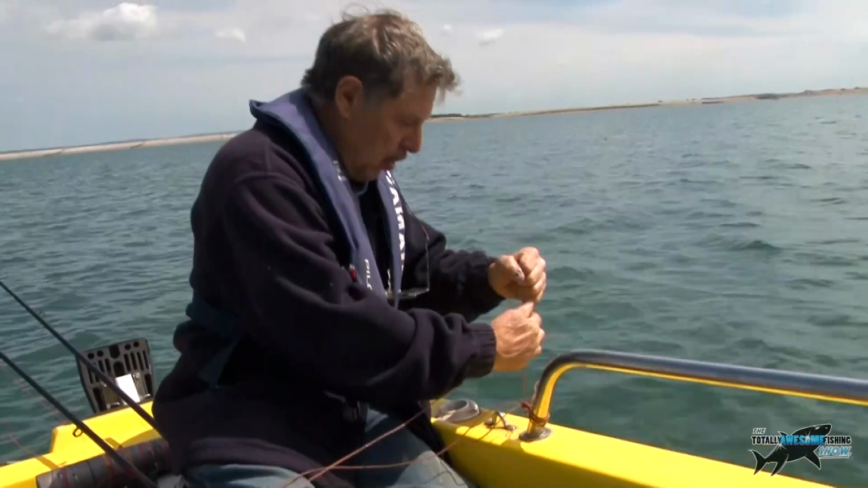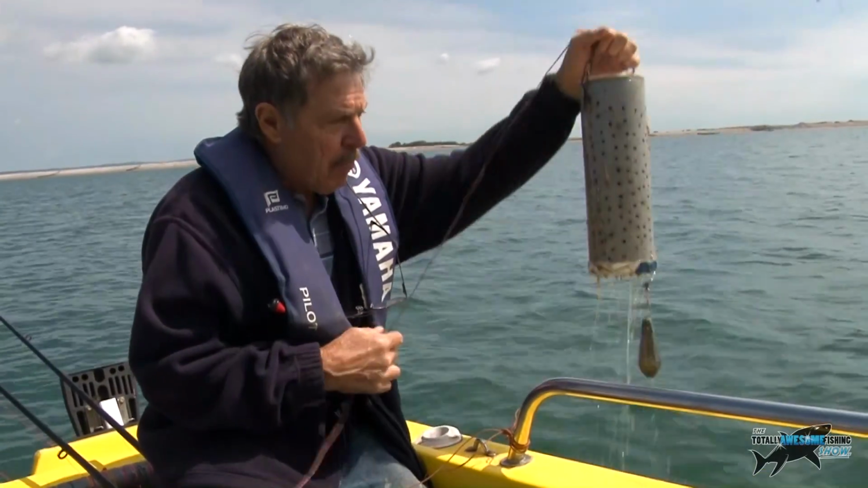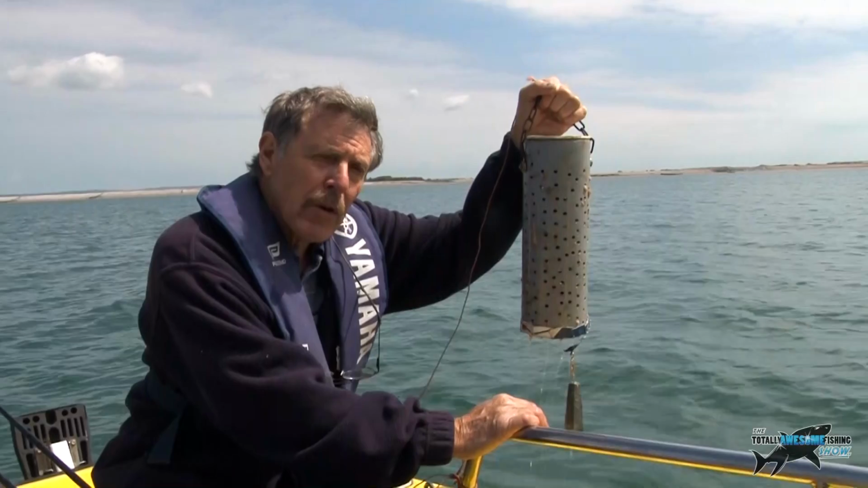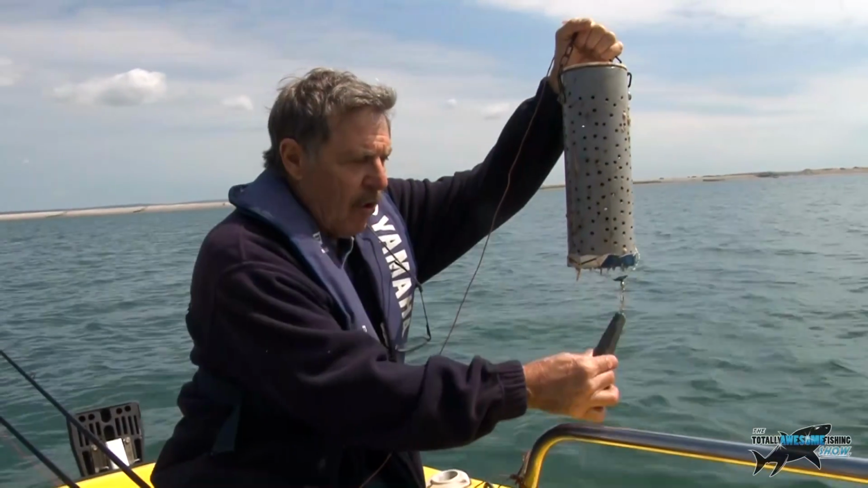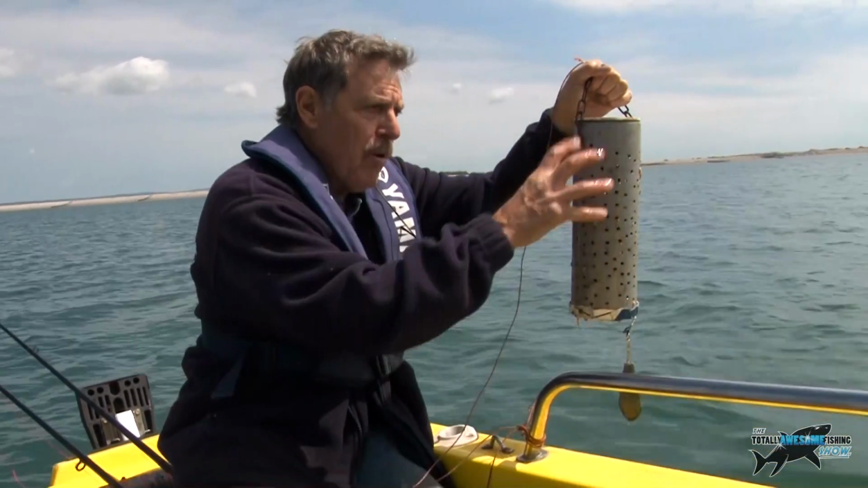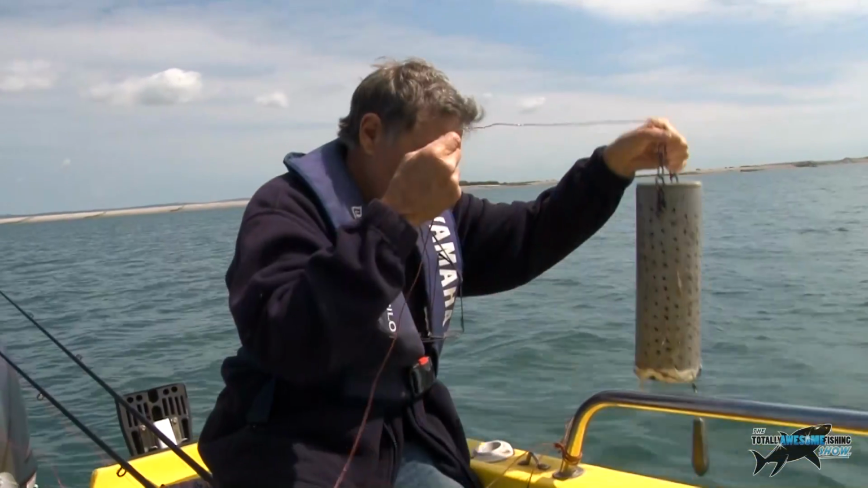I had some of my shark chum and I put it down in my shark chum tube, which I use for porbeagles when I go deep fishing. It's got like a £2 lead here, and I did make it as a bait drop. I've now made it as a permanent item. It's full of chum, and I dropped this down as soon as we got here. We are in no more than about 15 feet of water.